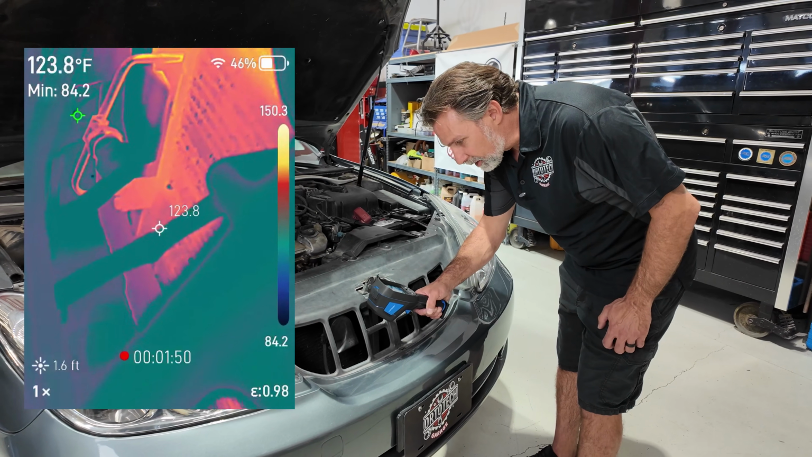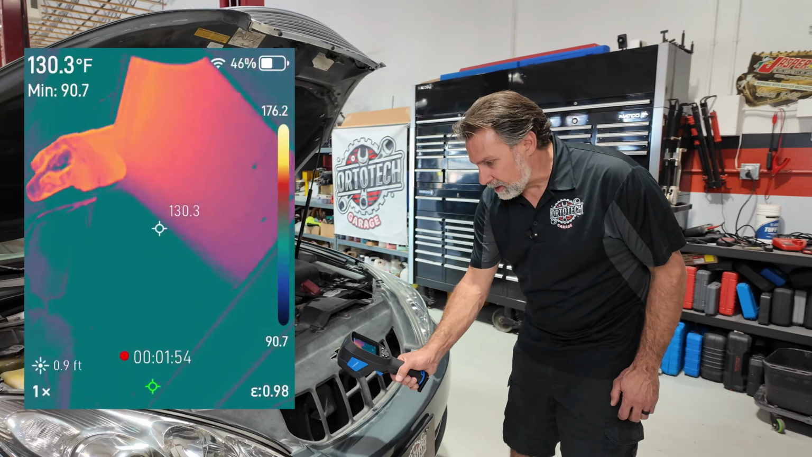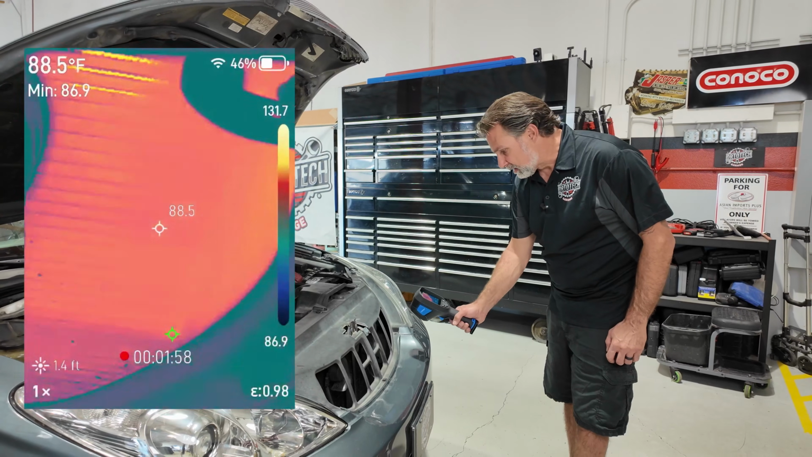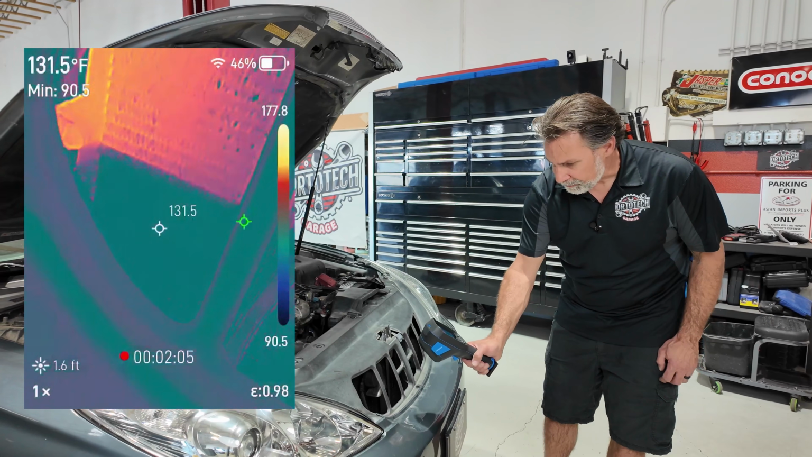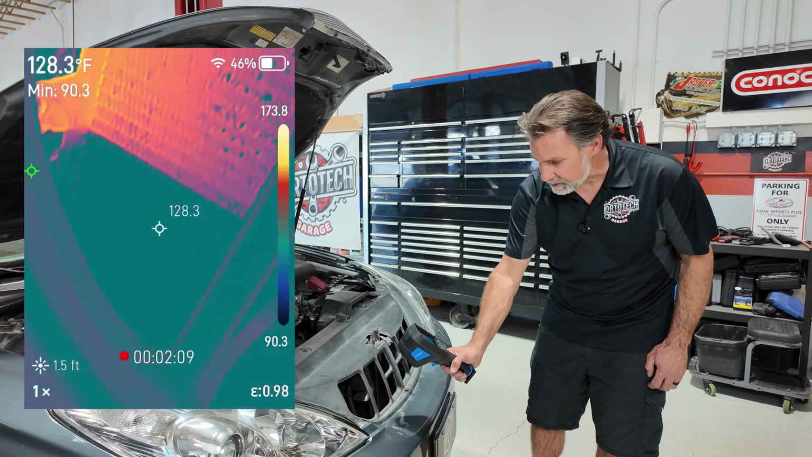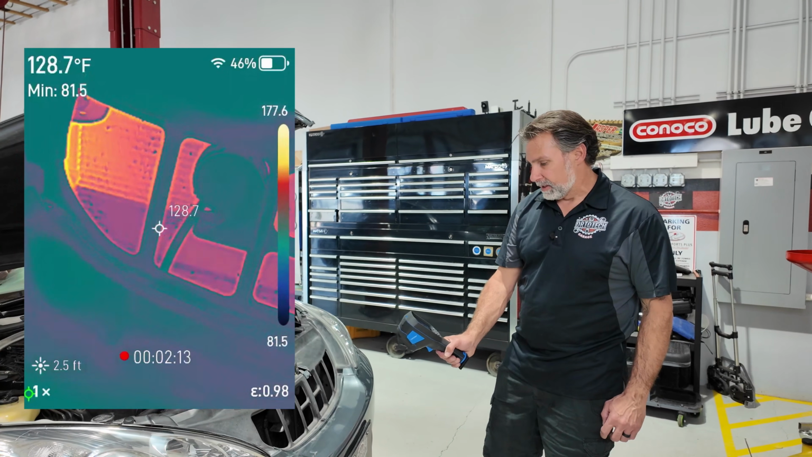So we've got a pretty good delta difference across this condenser, with the refrigerant coming in hot on the top, working its way across, and then back to the outlet over here. And you can see that real clear delineation between the hotter side and the cooler side. I hate to say hot and cold, but I think it shows up pretty well on the imaging.